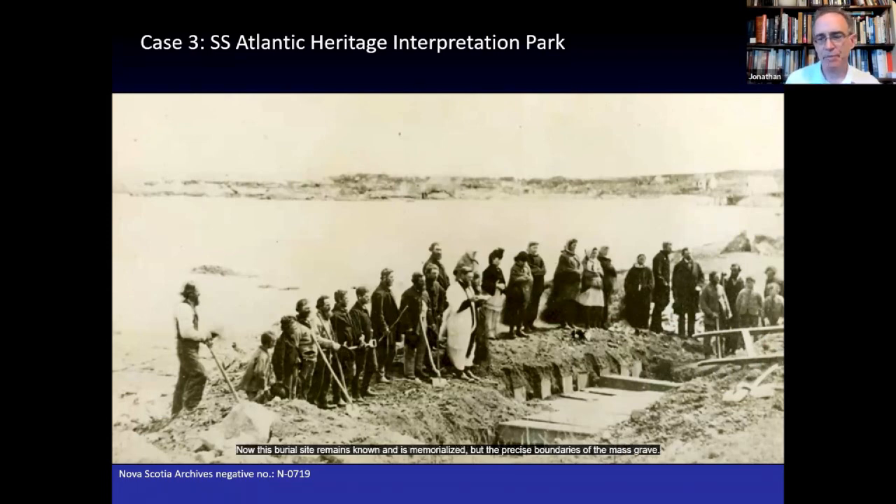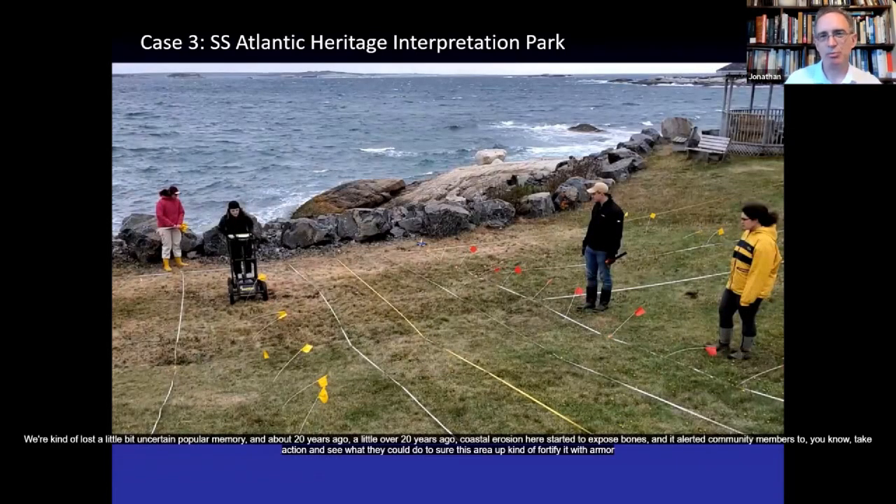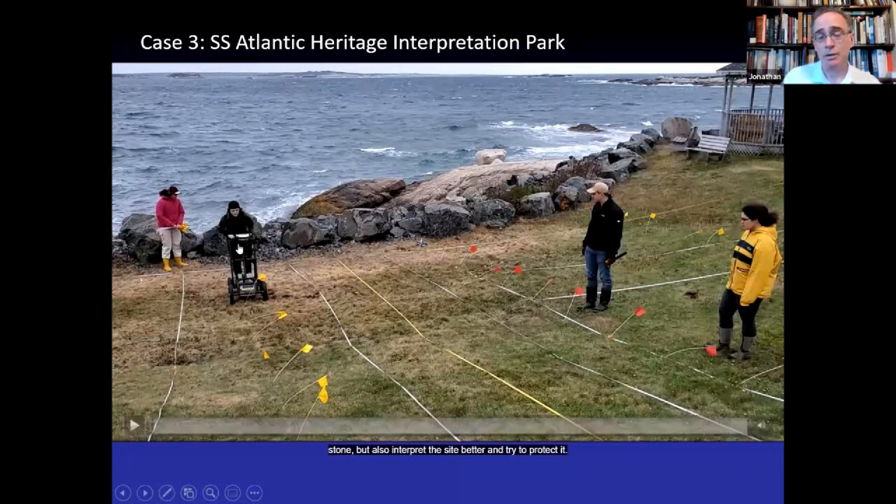Now, this burial site remains known and is memorialized, but the precise boundaries of the mass grave were a little bit uncertain in popular memory. And a little over 20 years ago, coastal erosion here started to expose bones, and it alerted community members to take action and see what they could do to shore this area up, fortify it with armor stone, but also interpret the site better and try to protect it.